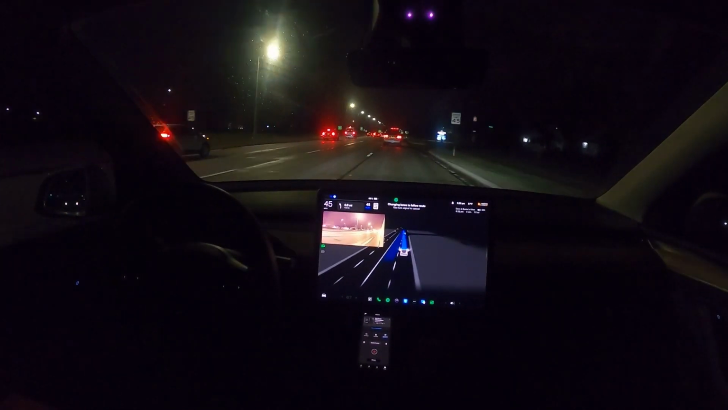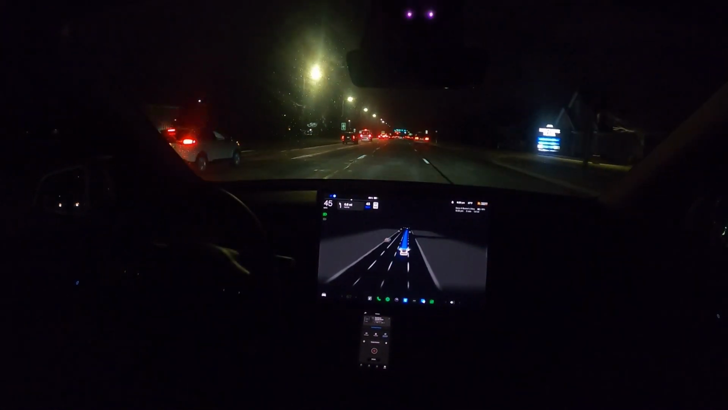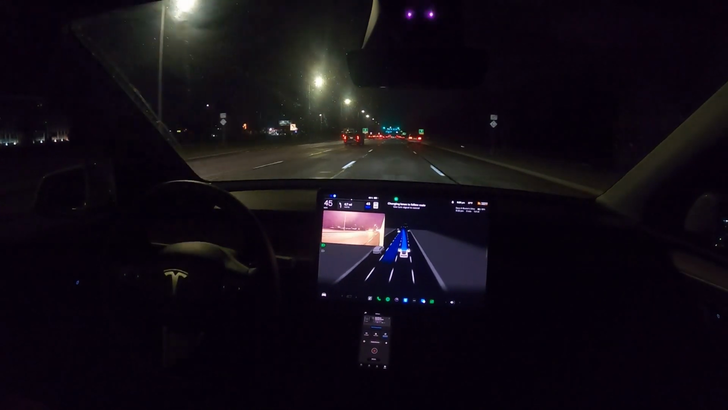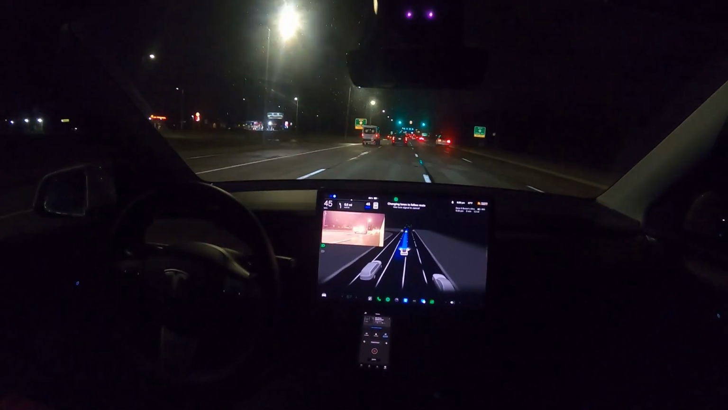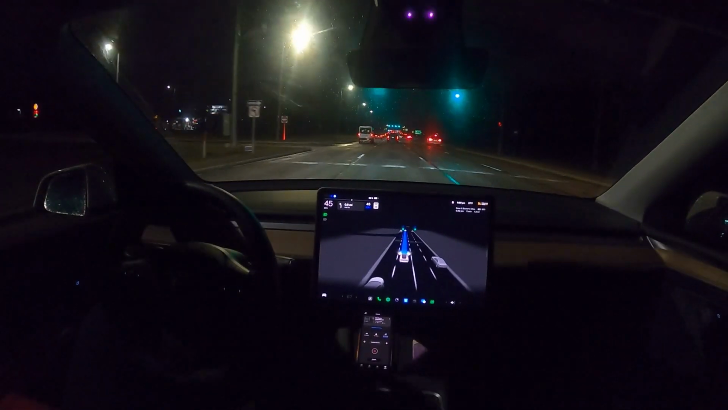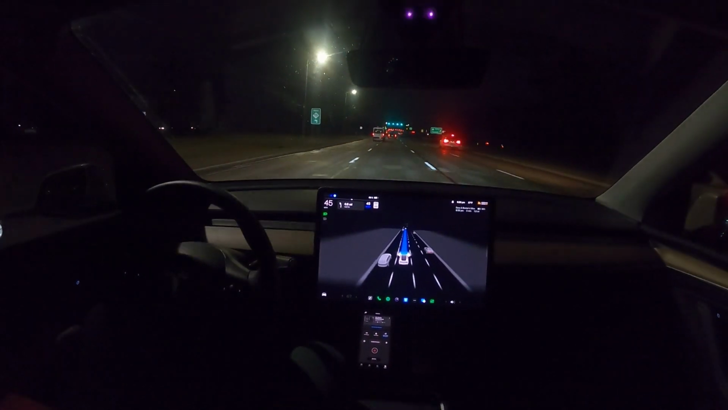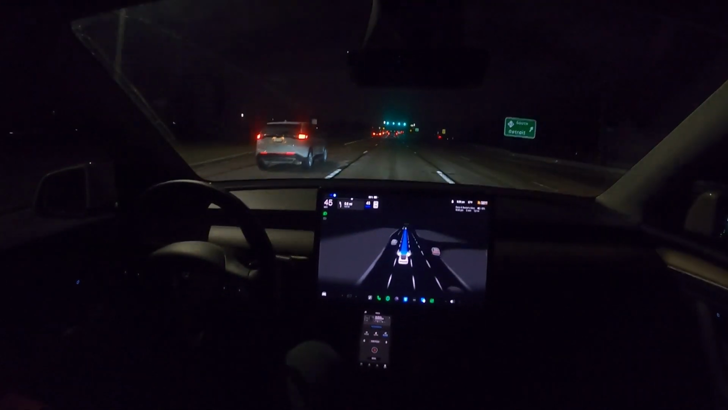Okay, changing lanes to follow route, which it should, and get away from this person behind us that doesn't know how to keep their distance. Getting over really early, which is good. Still got like a half mile. Okay, there's a car pulling up quickly behind us. Okay, he's slowing down.